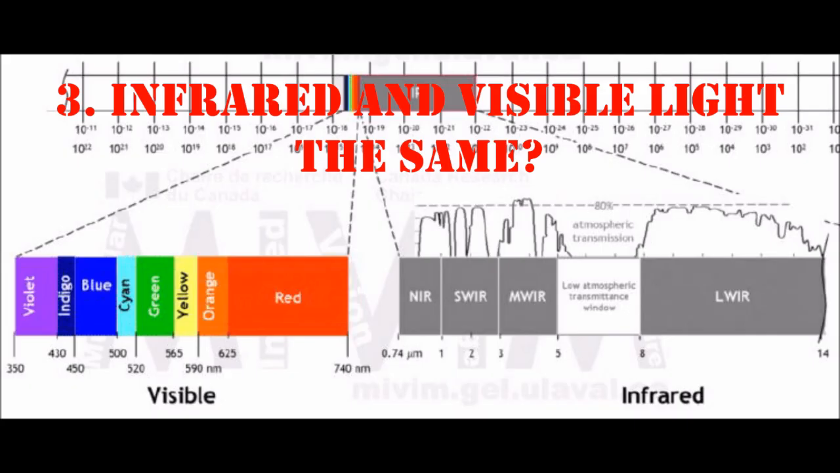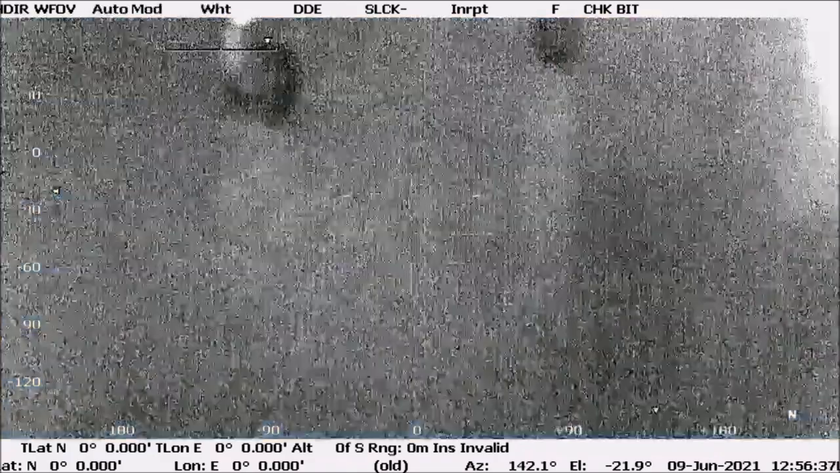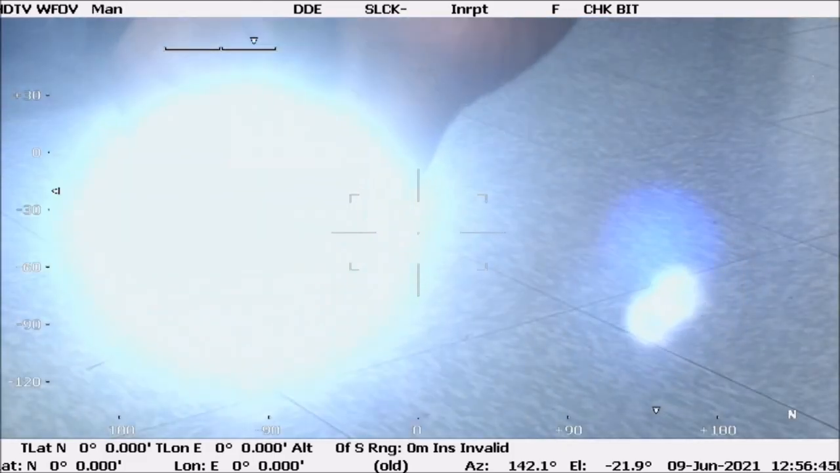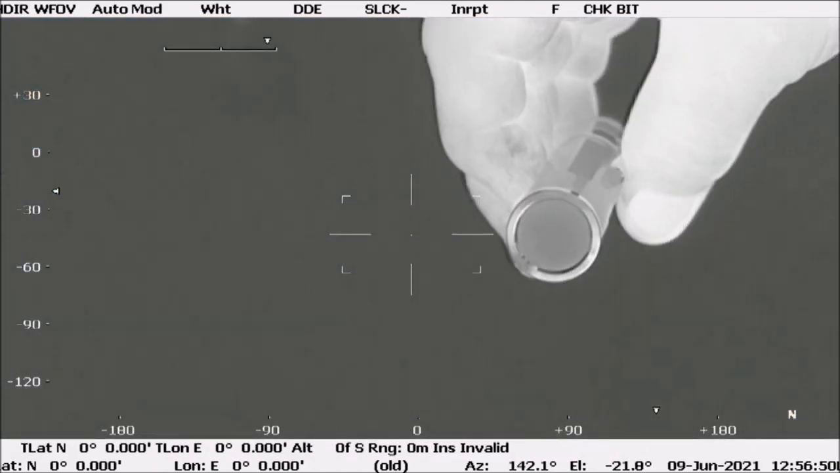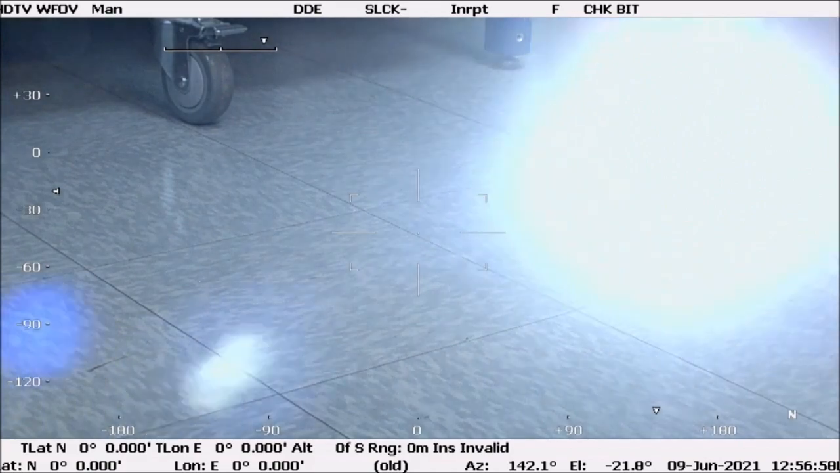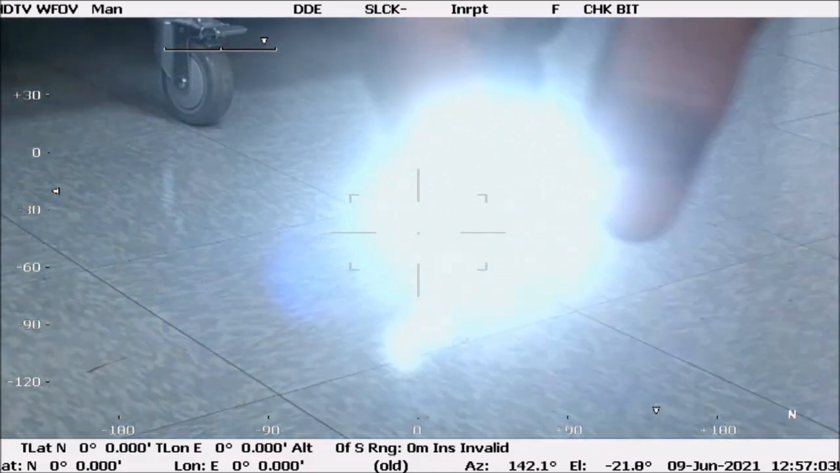Number 3, infrared and visible light are both electromagnetic radiation. Isn't it all the same? Infrared and visible light might both be on the electromagnetic radiation wavelength scale, but what we're talking about is the equipment. The optics used for visible light are pretty much just what you see on a day-to-day basis, visible windows. You can see through them. The optics for infrared equipment is not anything like that. They're made out of metalloids, germanium, silicon, that kind of thing.